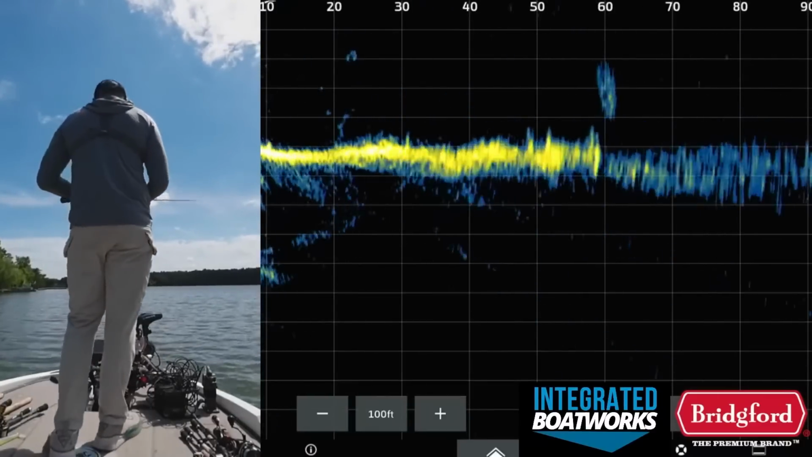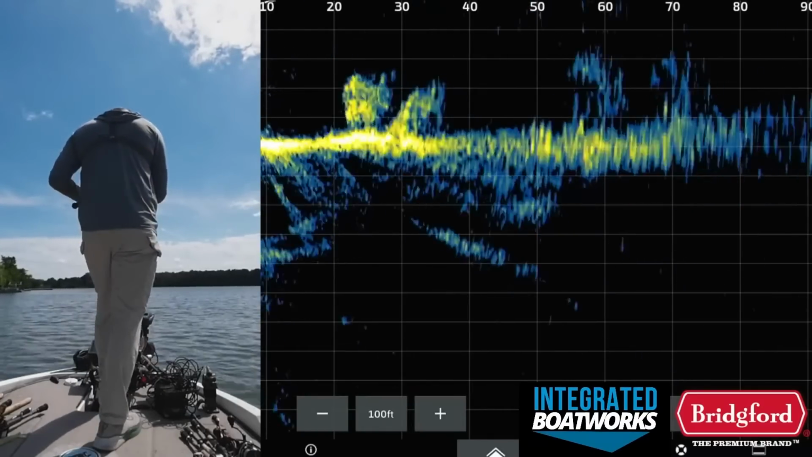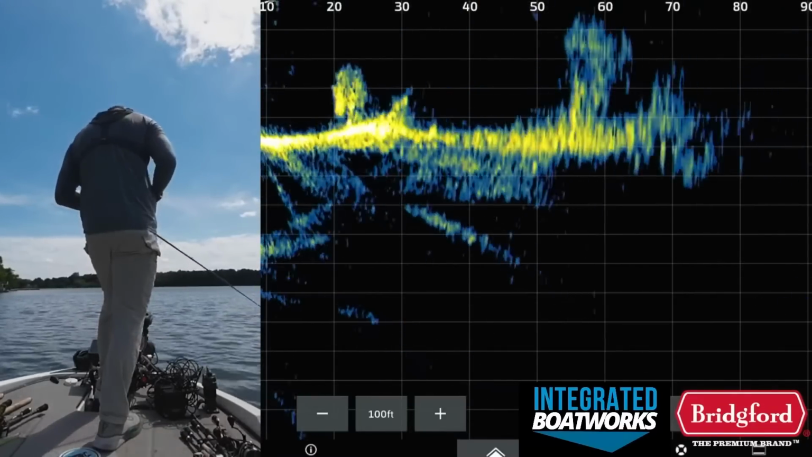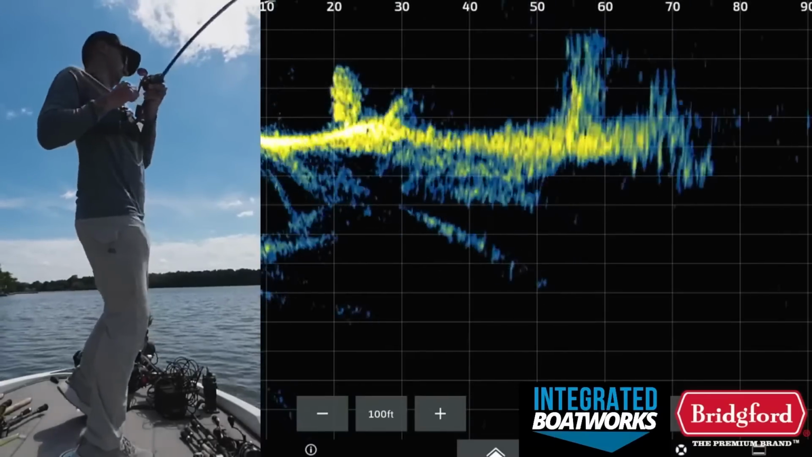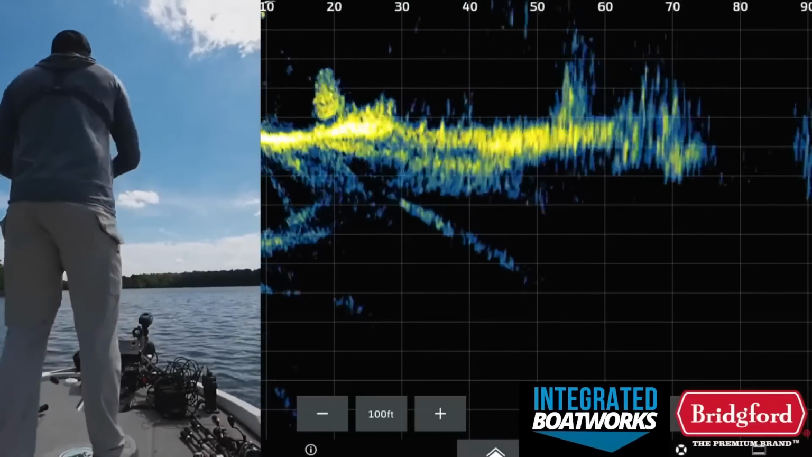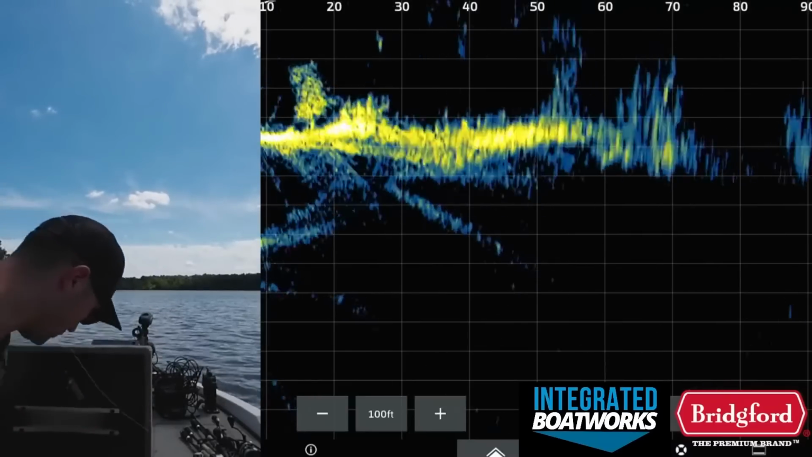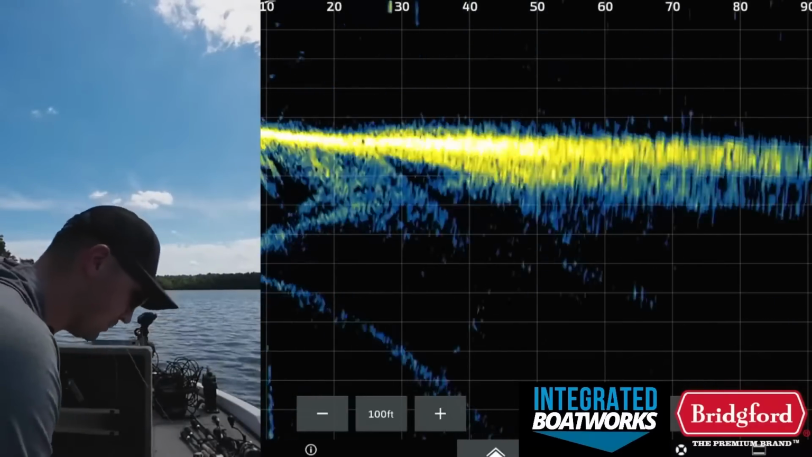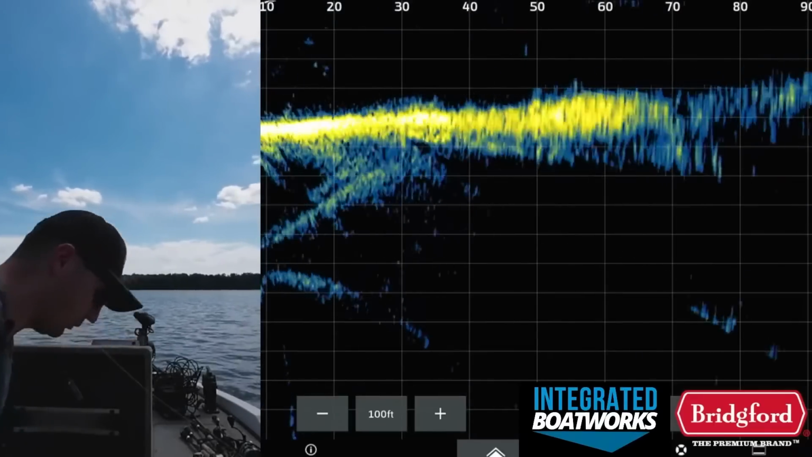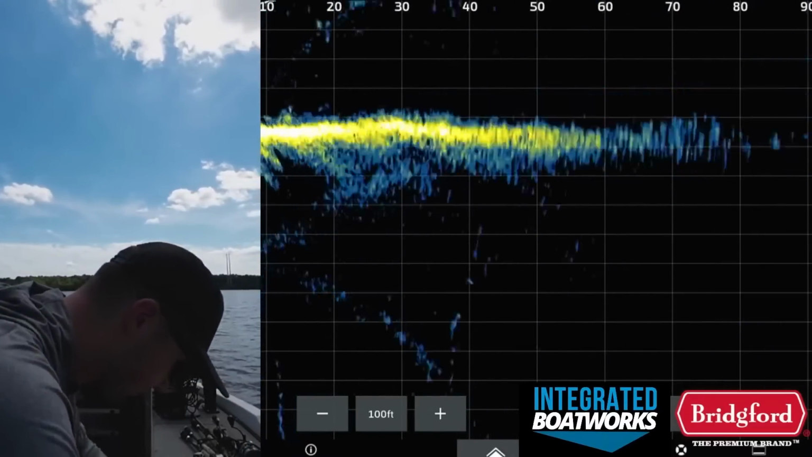Man, that feels so good down there. There's like a bunch of brush and a drop off right there, at the other side of it. Broke that off. Retie. Oh man. Another part of brush pile fishing is losing worms and weights and baits. Probably gonna try to find one more brush pile around this deal, and then if not, we're gonna roll.